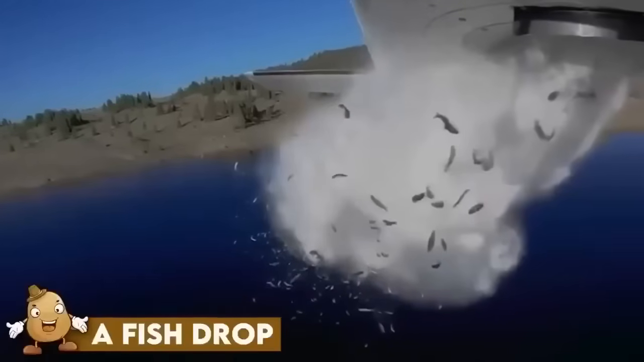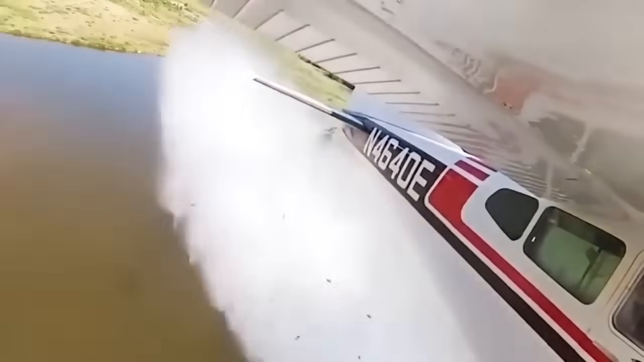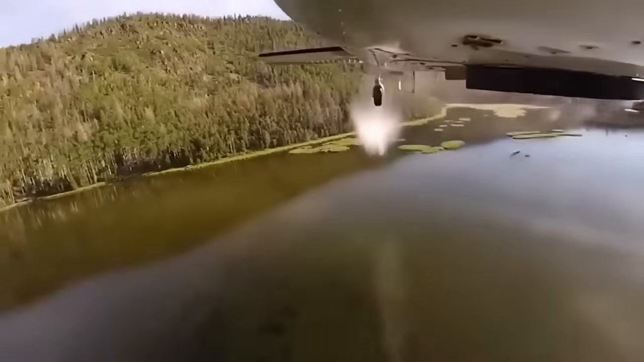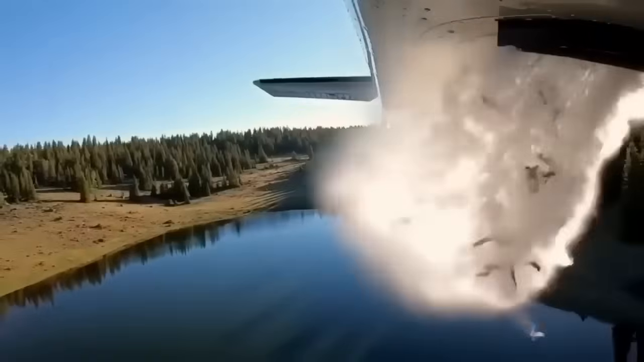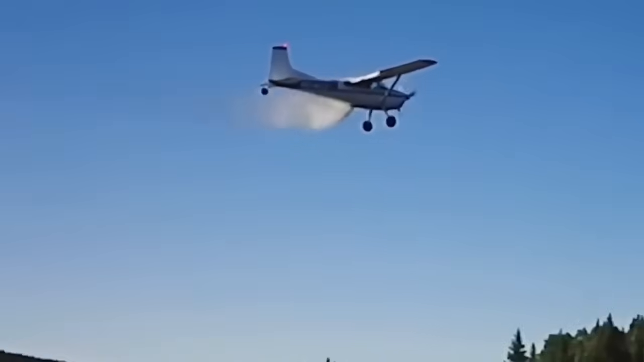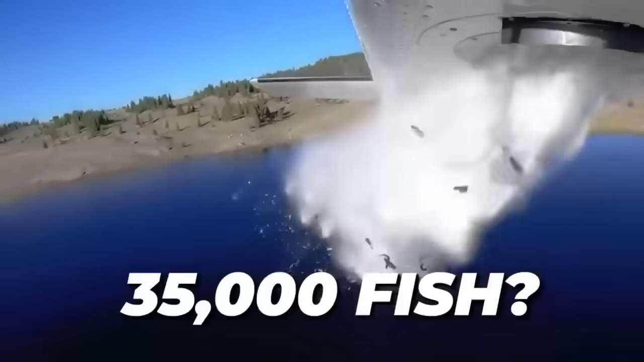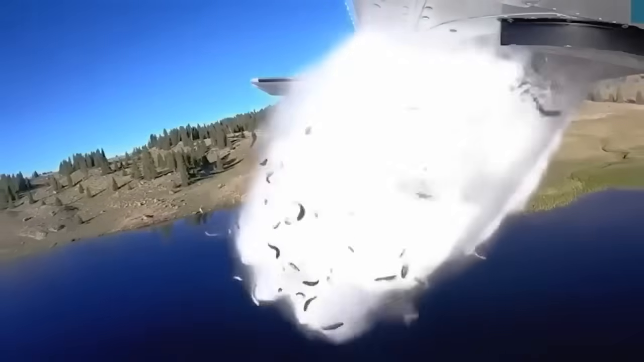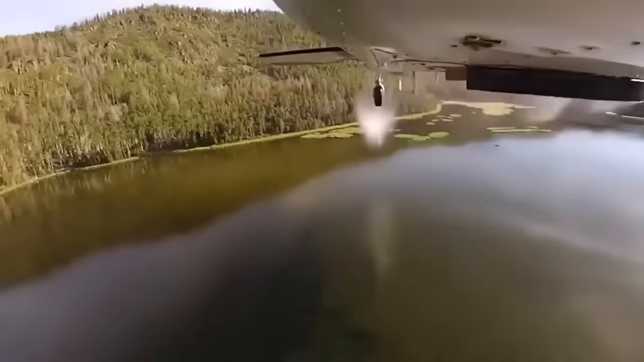A fish drop. Now this one will surely get you thinking why exactly it happened, because fish raining down from the sky in Utah Lake isn't something you see happening every day. The Utah Division of Wildlife Resources had a cool idea to stock the lake with 200 fish and gallons of water from an airplane. Can you believe it holds up to 35,000 fish?